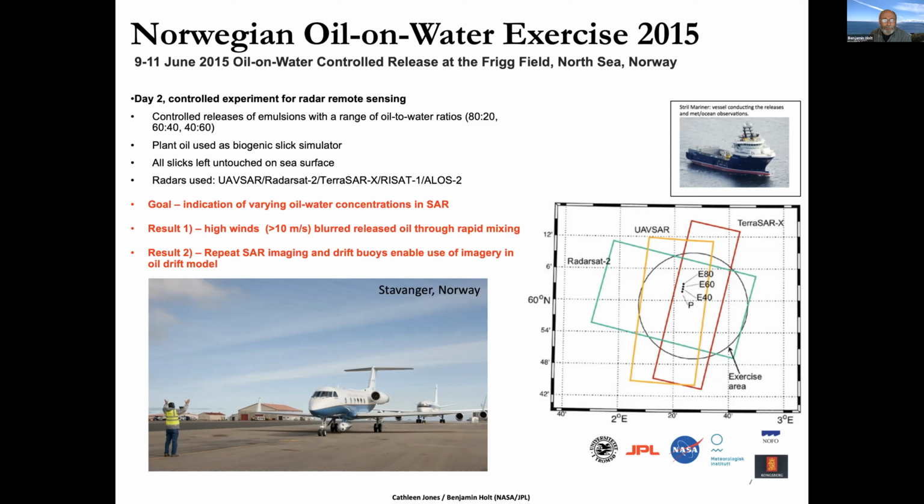So we undertook a field campaign to participate in the NOFO exercise in 2015, where several types of emulsified oil were released for us and allowed to remain on the surface without being collected. And we also released plant oil as a biogenic slick simulator.